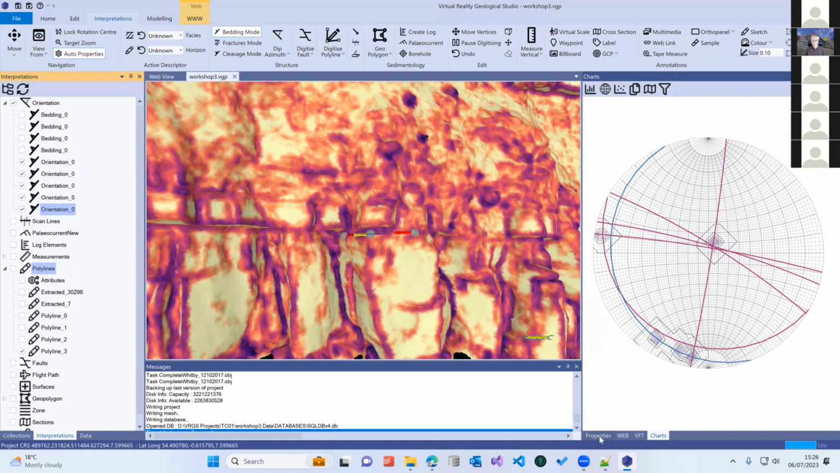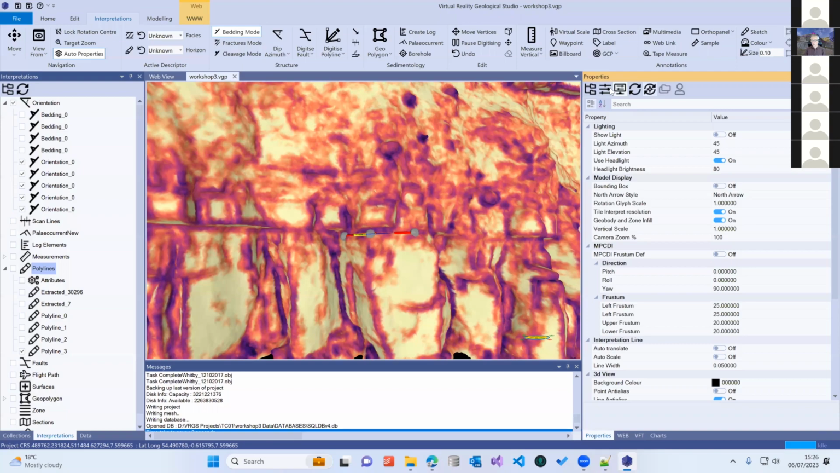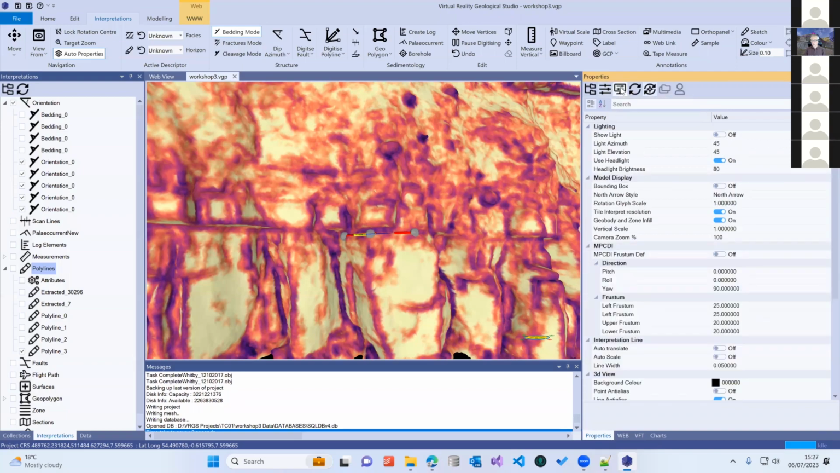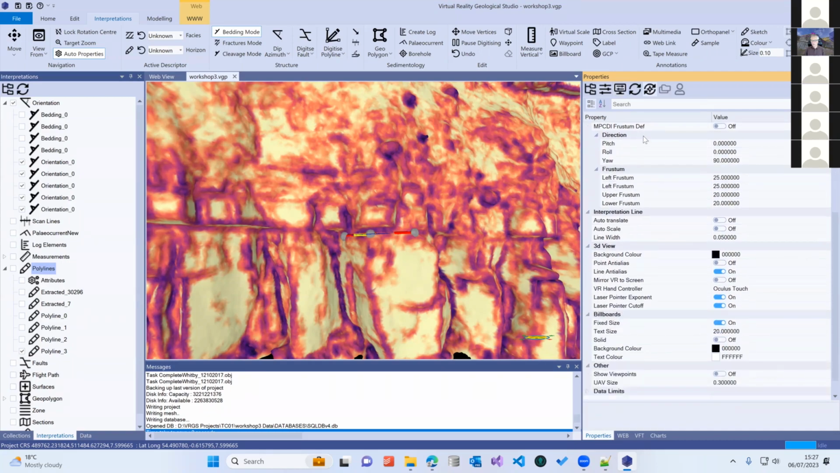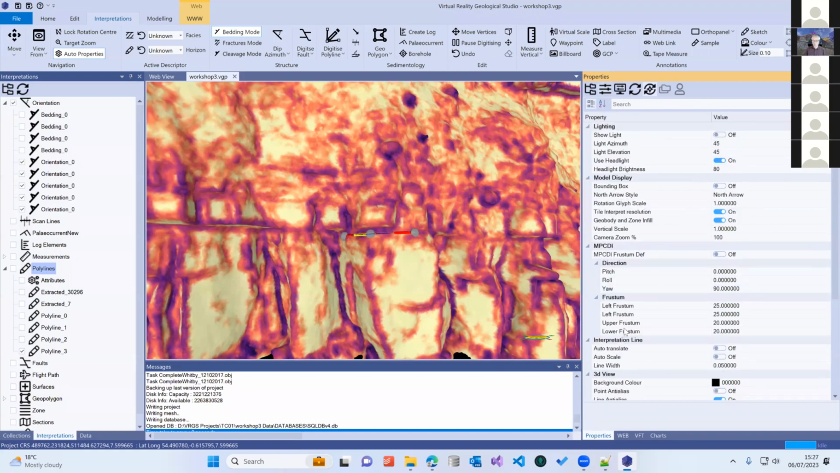That will also appear in our project properties. It's in one of the properties somewhere. Can't remember where I've put it for the moment, but it's in one of the project properties and you can change it in there when you need to.